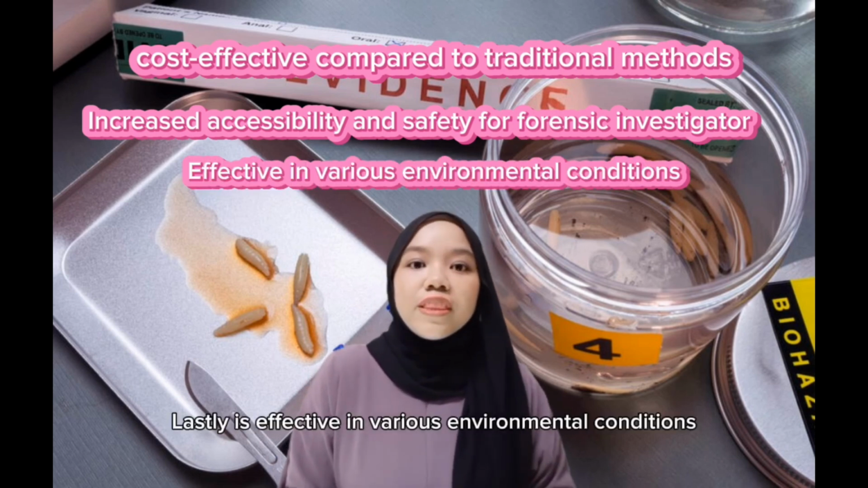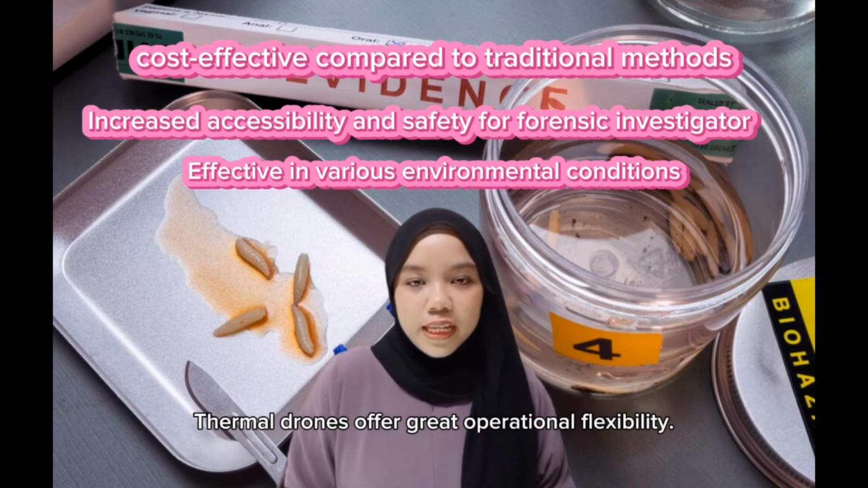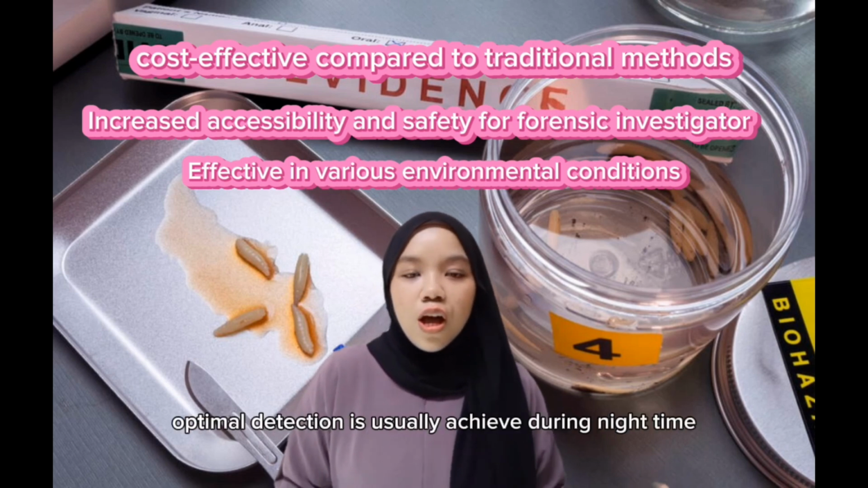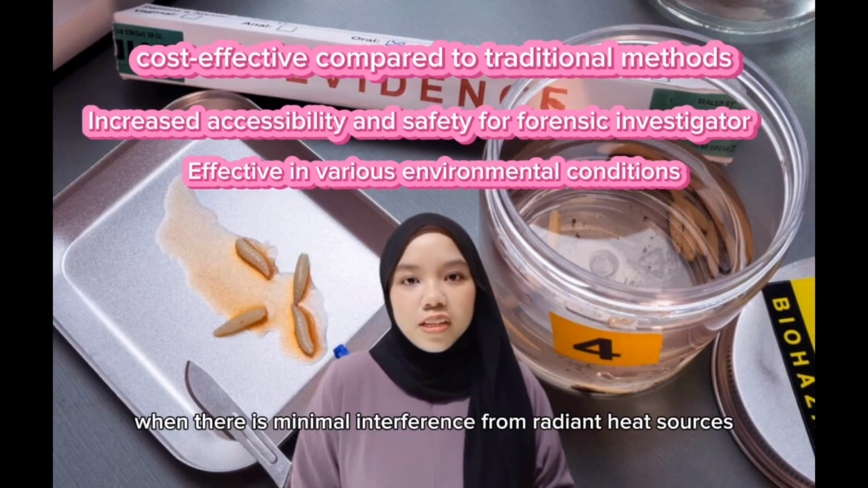Then lastly, it is effective in various environmental conditions. Thermal drones offer great operational flexibility. They can be deployed quickly and can operate in various conditions, including different times of the day and diverse weather conditions. Optimal detection is usually achieved during nighttime when there is minimal interference from radiant heat sources.